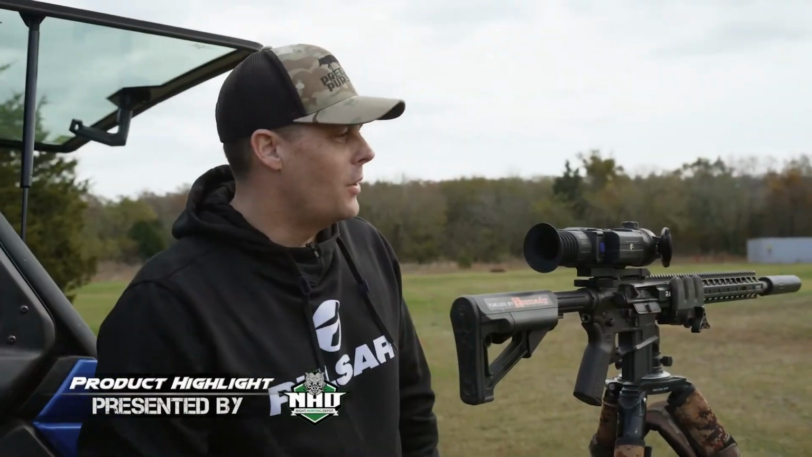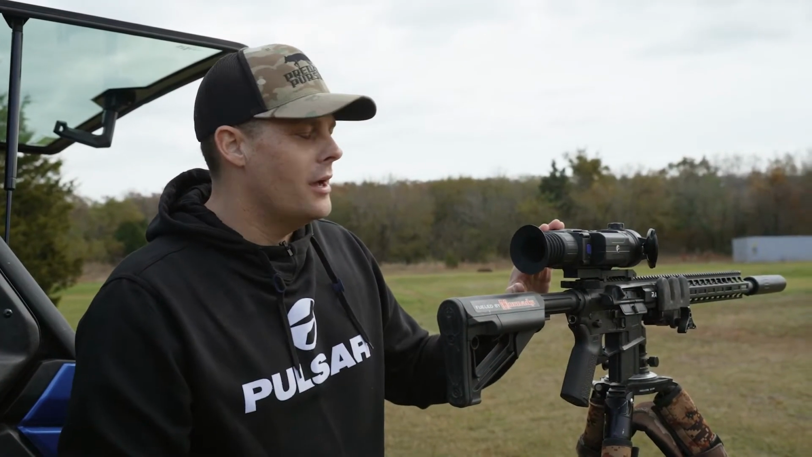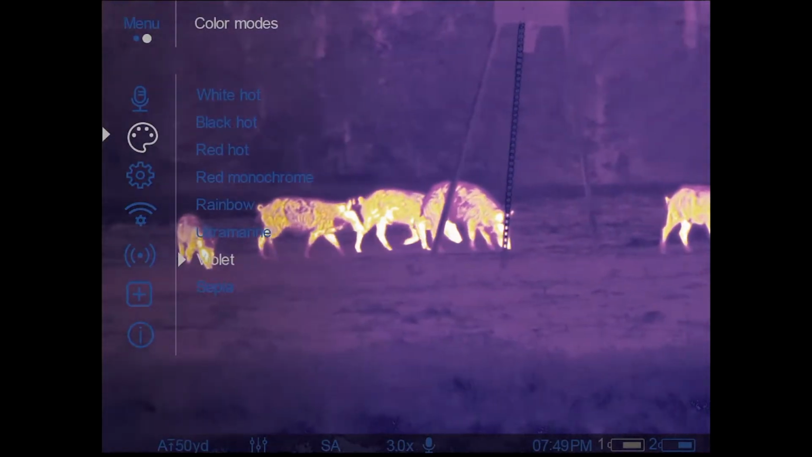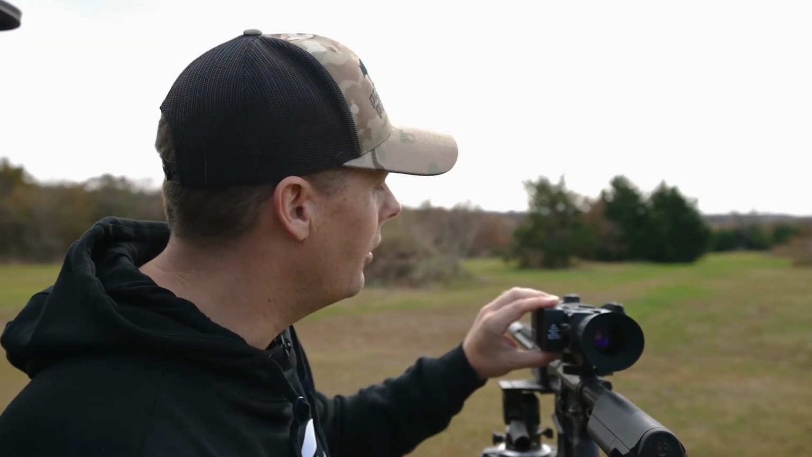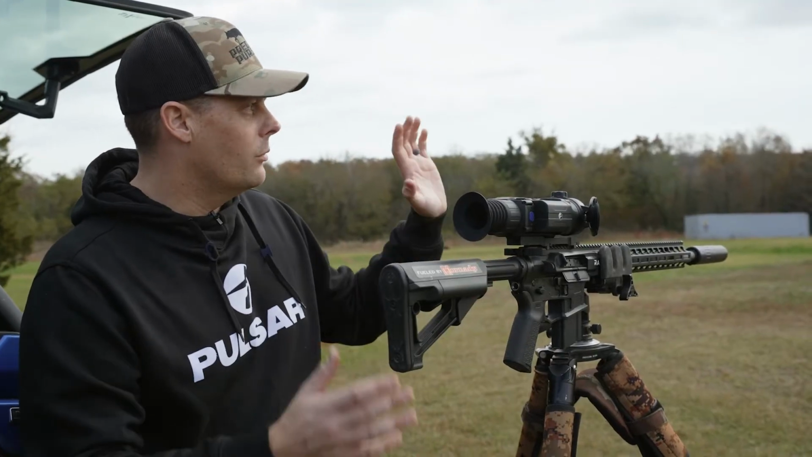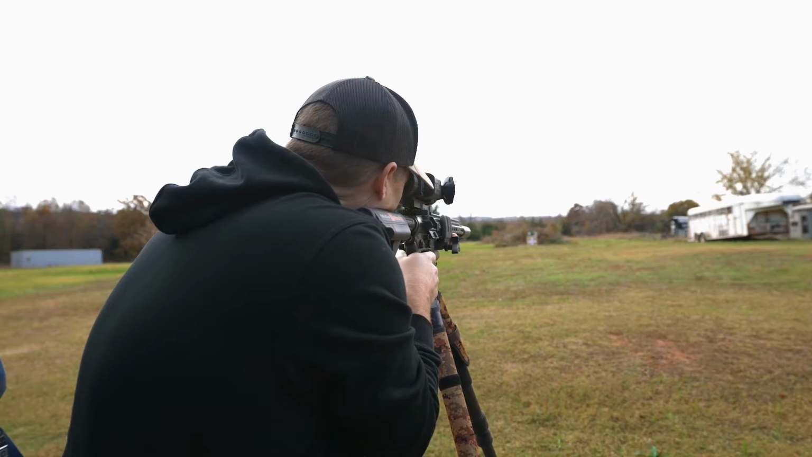Well, guys, we just got this brand new Pulsar Trail 2 LRF in, and this is the XP50 model. It's their top of the line. I'm telling you guys, it is super clear. All the different color palettes. You can see this little block on the side of it. That's what the LRF is. That's the laser rangefinder. We're gonna set it up here. We've got it on the Kofiager. We're gonna get sighted in. I wanna show you guys how this one-shot zero works.